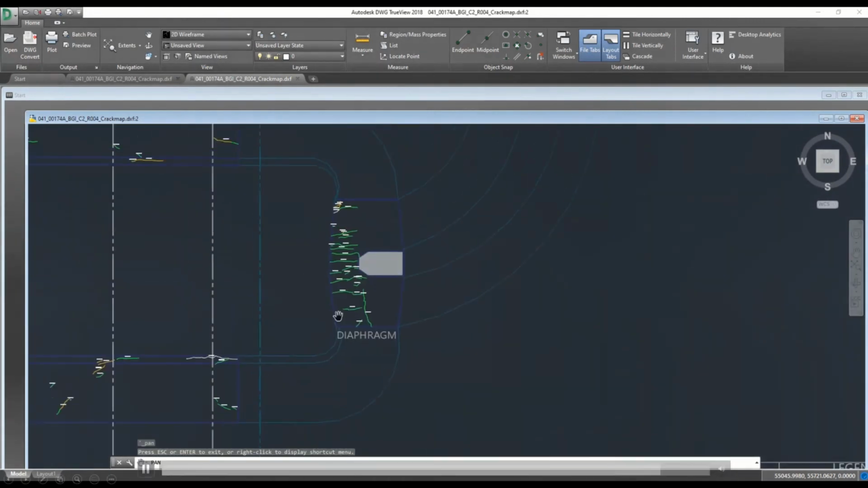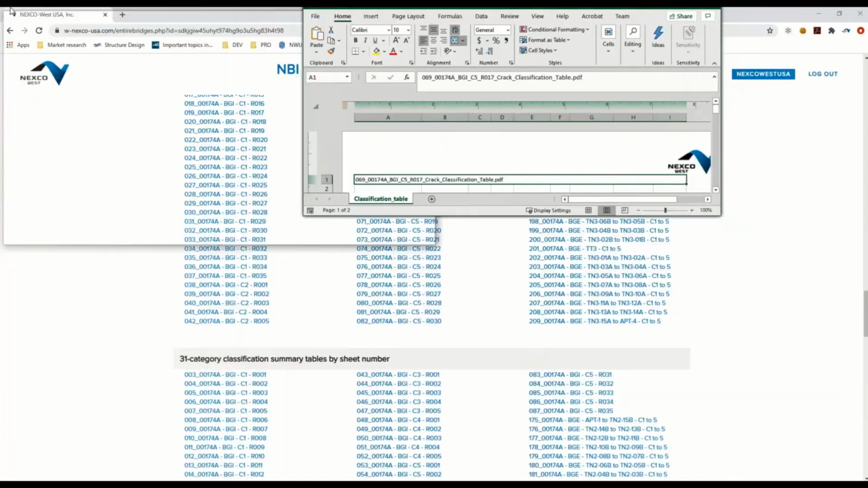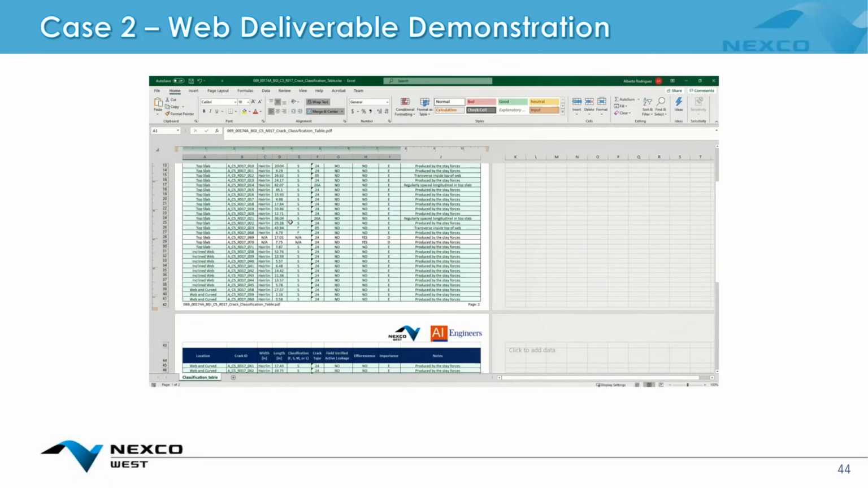And then the last type of output that we generated here is just a CSV. It basically tabulated all the crack data and separated it into different kinds of classification. And you can see we highlighted in white and left in green different types of cracks, like efflorescence cracks or insignificant, moderate, etc. So they were pretty clearly color coded, and a length and width value was given.